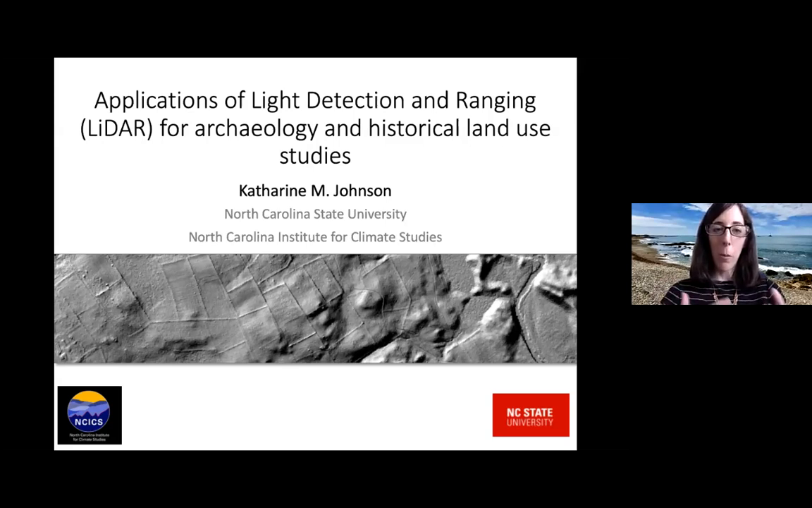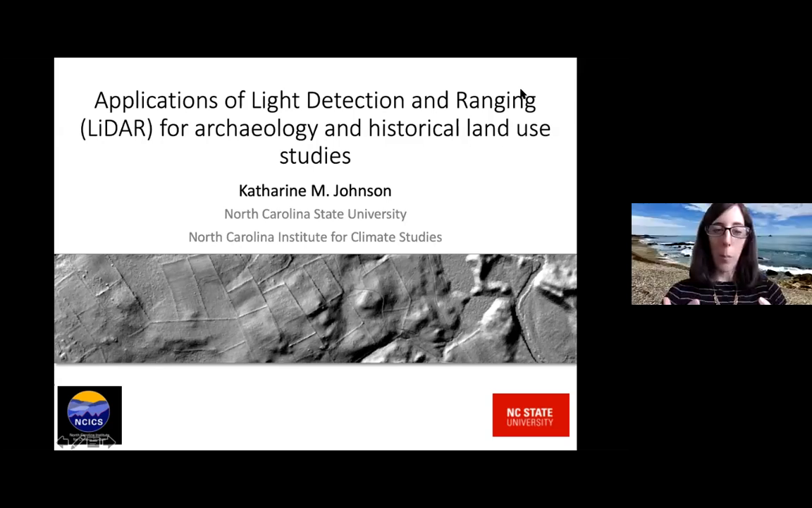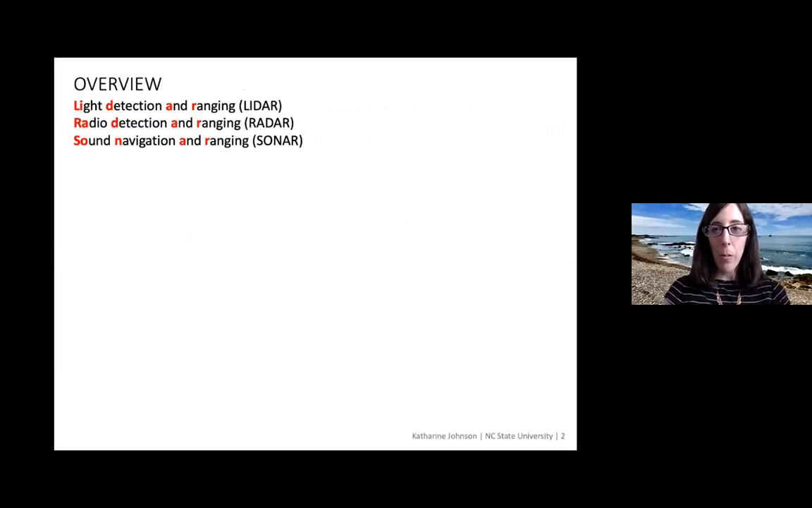So I'm going to give you a brief overview of how LiDAR works, and then I'm going to give you some examples of things you can see in it, and how to interpret it in various studies, or various ways that you can use it for historic land use studies. So now I will see if I can advance the slides, and I can, so good.